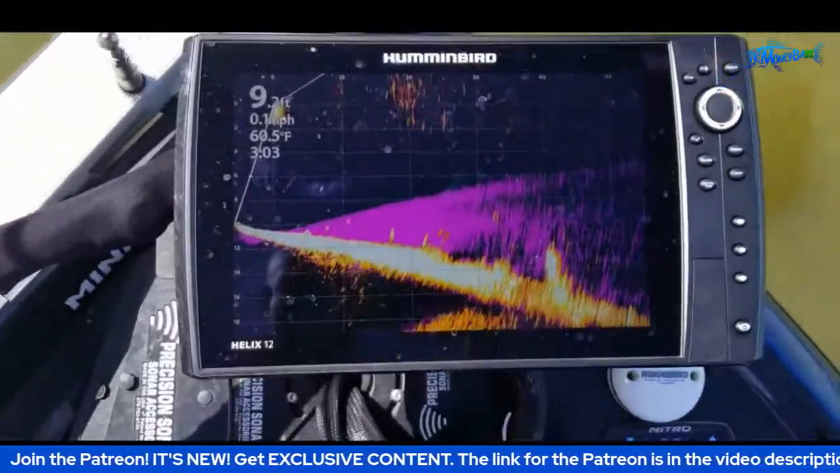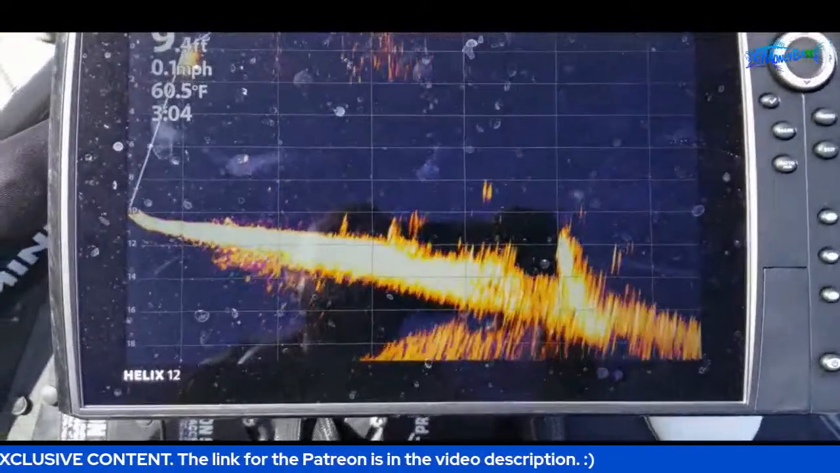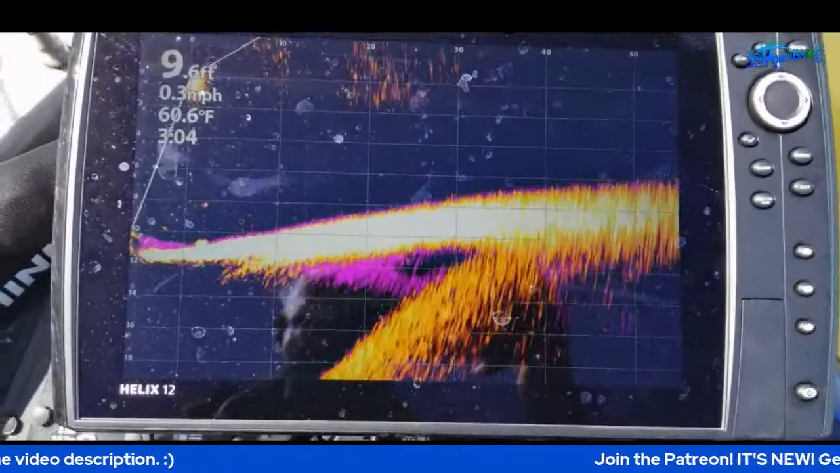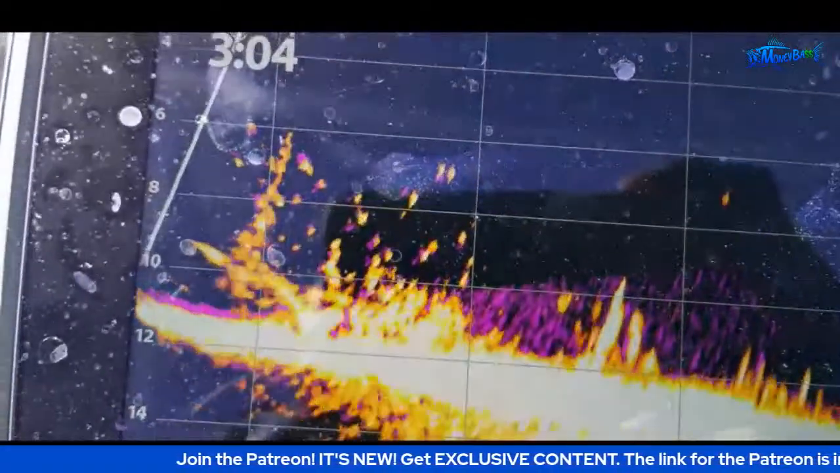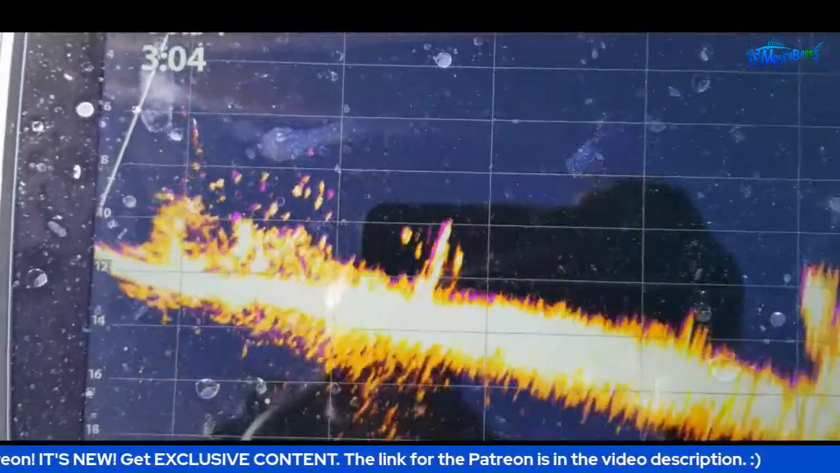All right, just wanted to show you all of the activity on the Mega Live. Let's let that persistence mode move out of the way, but let me just scan around a little bit so you can see what I'm fishing. Have about 6 minutes left, guys. That's all I'm doing, scanning back and forth. Look at all of that right there. Good.